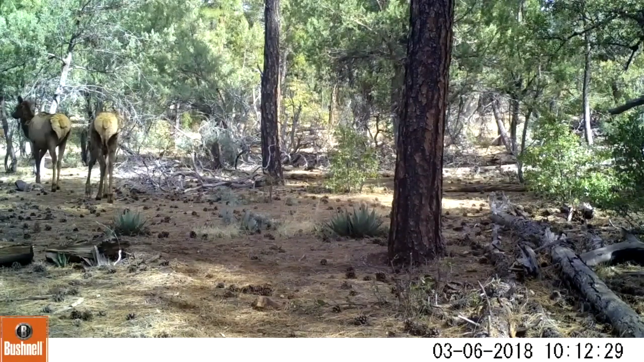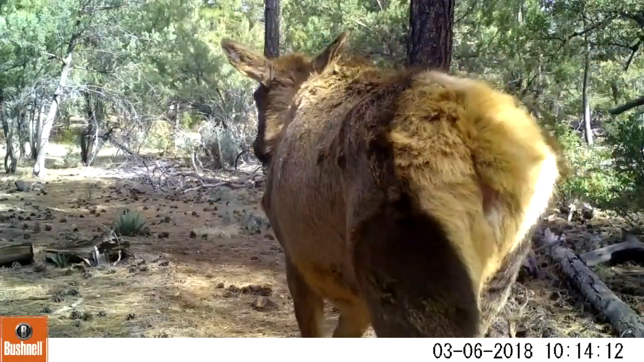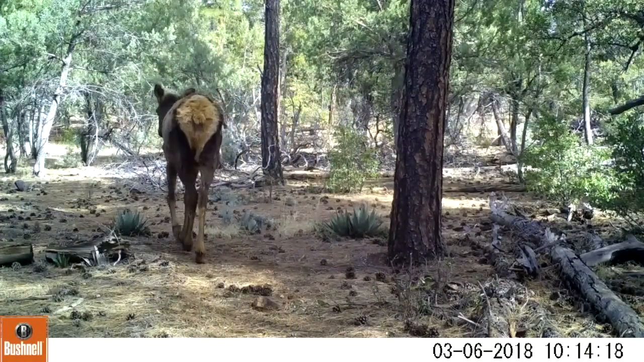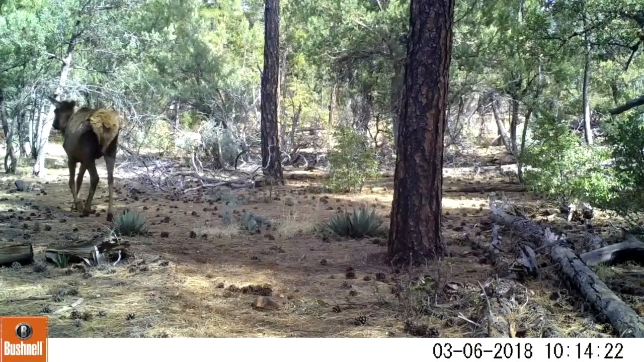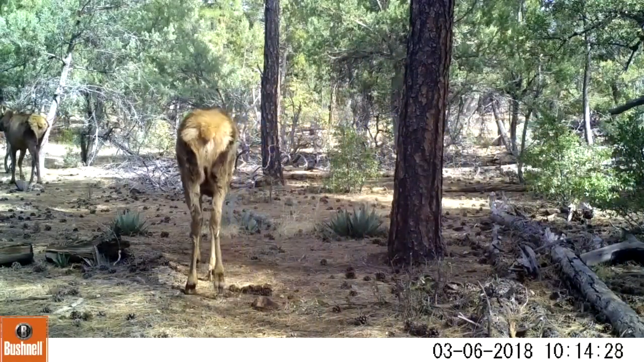Although I do see them in herds of 100 when they are calving. And that would be about a month after they're done calving. They start gathering together for safety and protection. A lot more eyes for predators. There will be mountain lions up here, and there are bears. Those would be the predators that would feed on young elk.